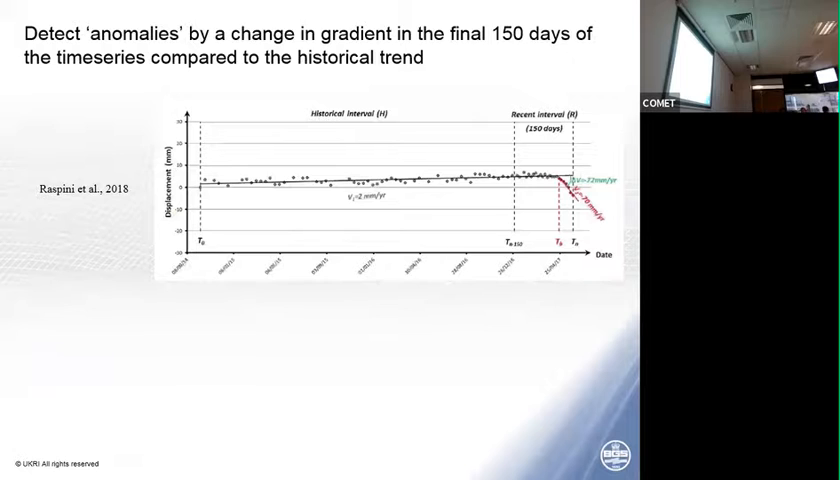Here's an example of something that's been done before. This is Raspini and Peretti, et al., in Italy. They've come up with a simple idea: looking for changes in gradients in the last 150 days of the time series. It's a pretty simple method. Look at the gradients in the last 150 days. Is that gradient different to the gradient since the beginning of the time series? And if it is, then raise an alert, and that's a change.